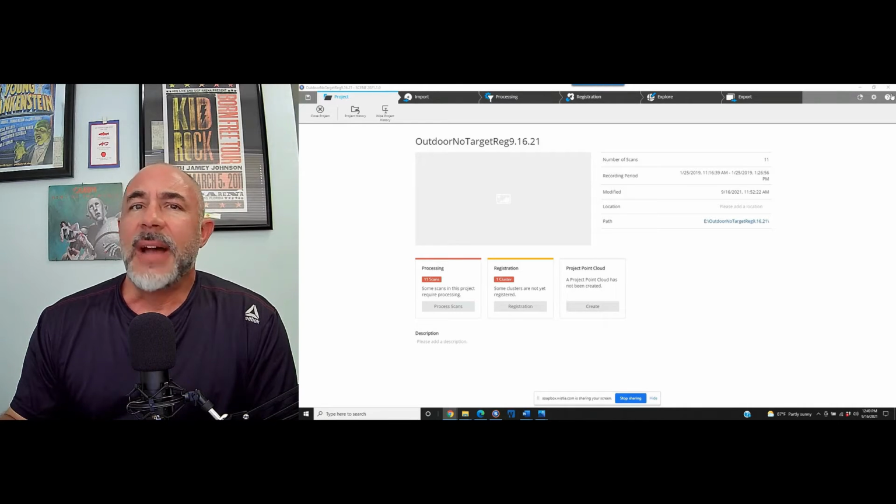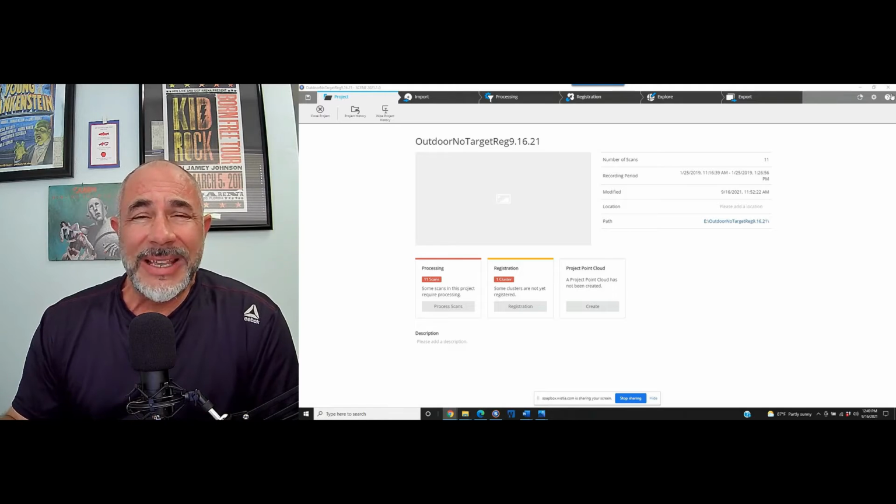Many people that have not done this sort of scanning, that are using a scanner like the FARO Focus for the very first time, have basic questions about this type of scan work. If they're not going to be using targets, a lot of times they just want to know what are some of the things that they can do in the field to avoid creating problems and headaches in the post-processing registration part of your project. Number one, you do not want to scan on opposite sides of an object or a building. You want to work your way around it.